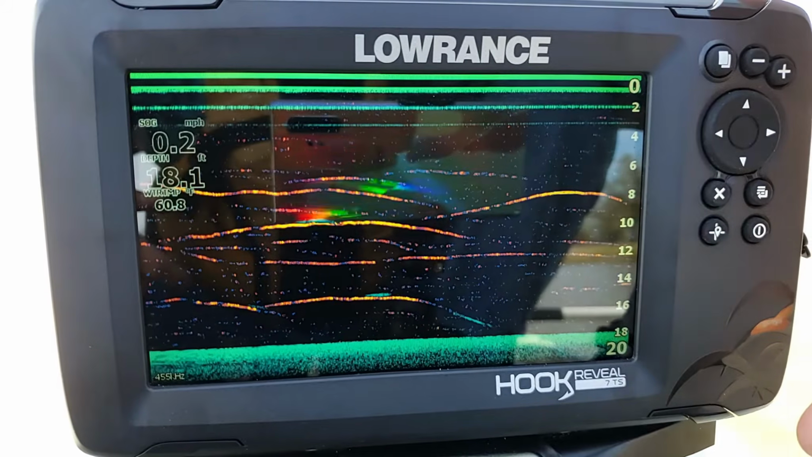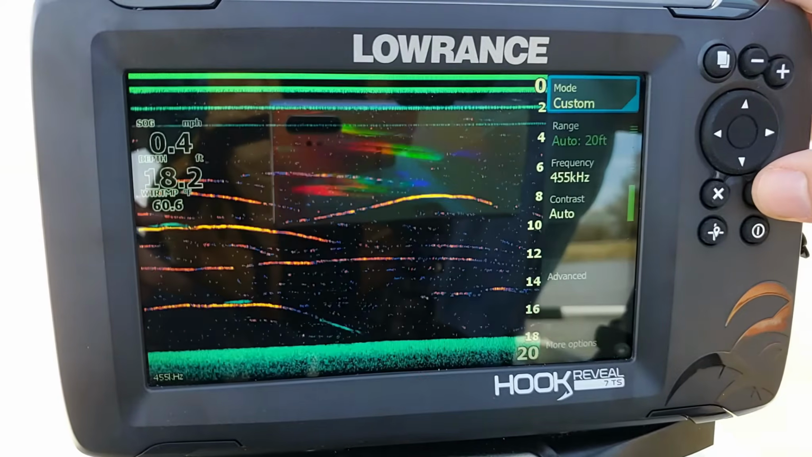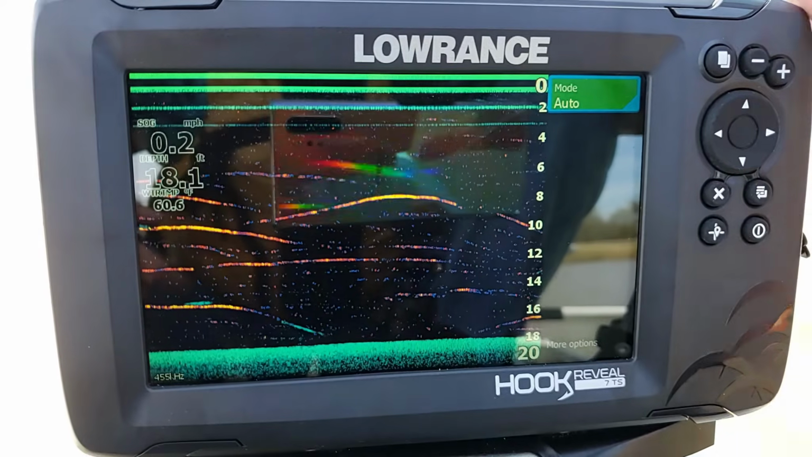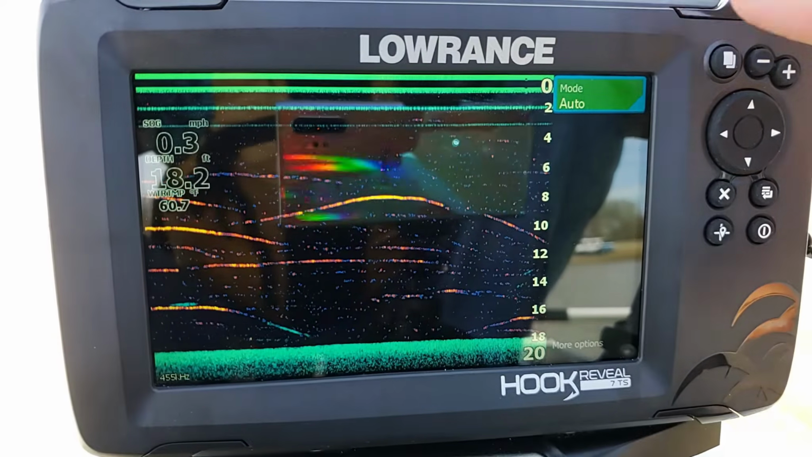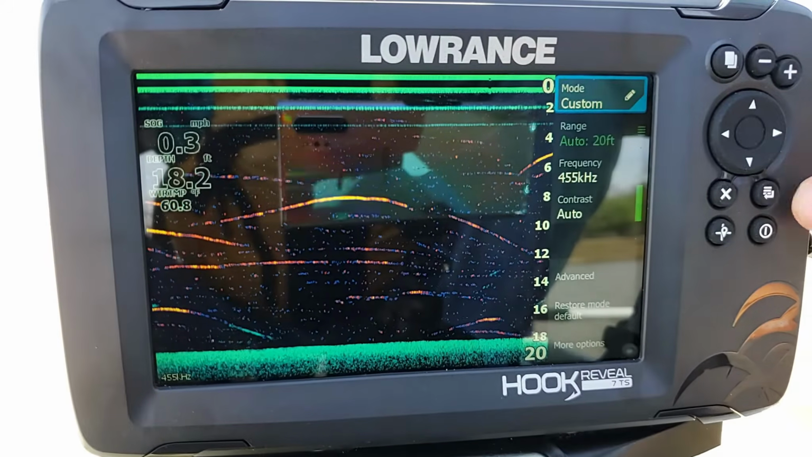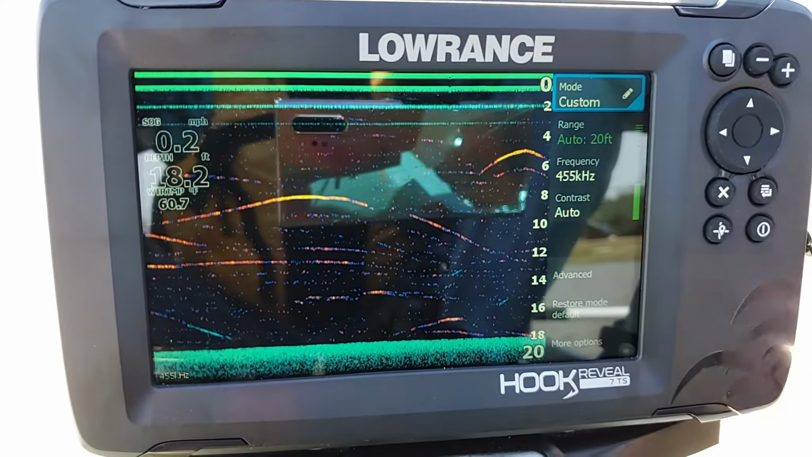So let's go ahead and get started on our menu options. If we press our enter button right here, it's going to pop up our menus. Now, generally what you're going to see when you first turn this unit on is this auto mode. So all you're going to do is press enter on it, and it'll switch it to custom.